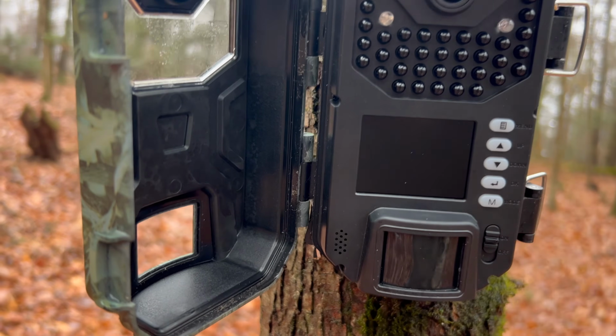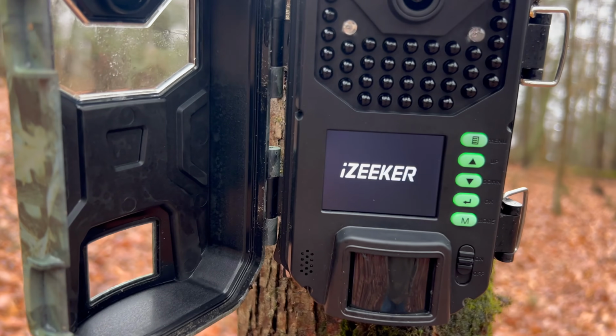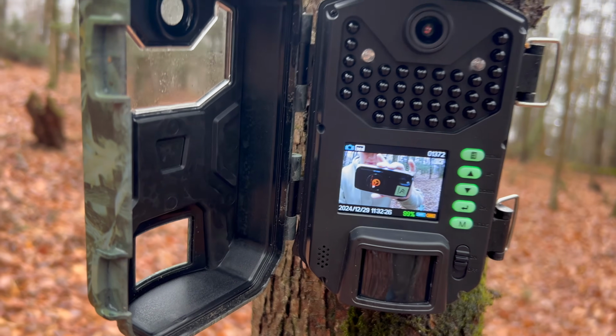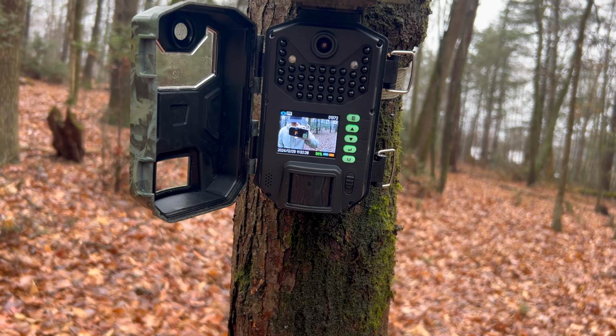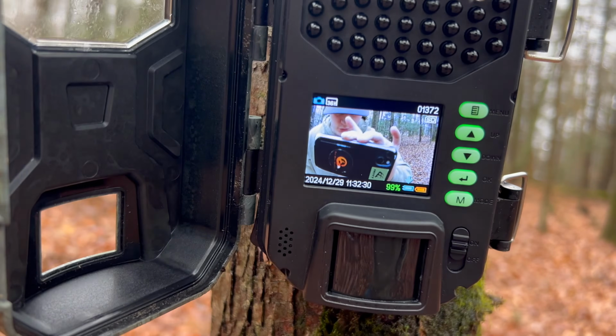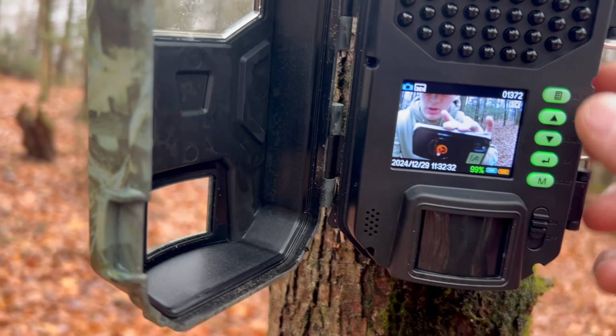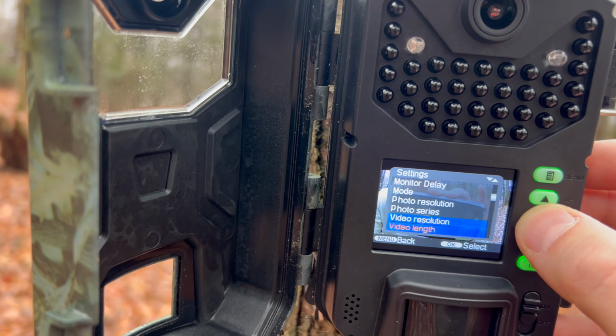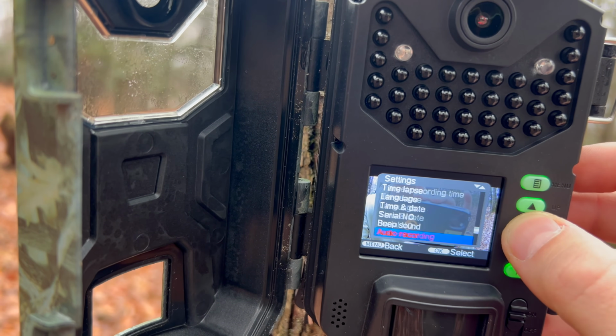So I'm going to turn it on. There comes the iZeeker menu, and there I am. You can see me. So when you're testing your images, you can see how clear that is. It's actually really nice to use. We'll go into the menu and show you guys a little bit of what you're going to see on the menu. All these different things you can mess with.